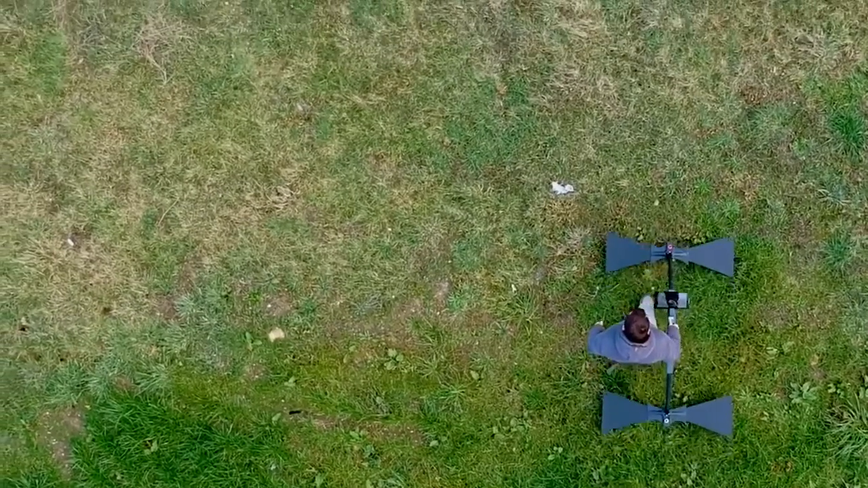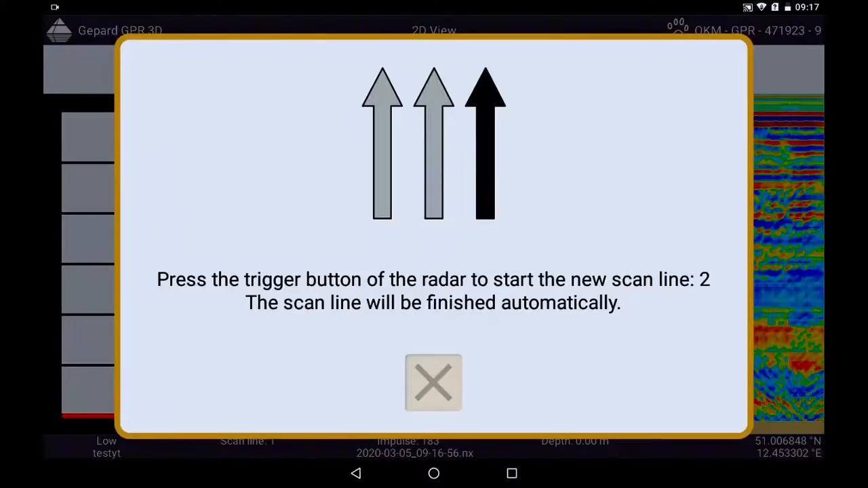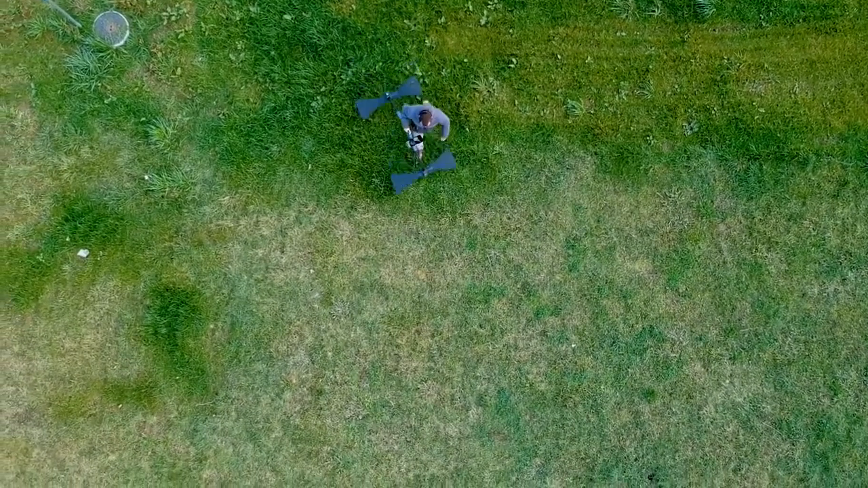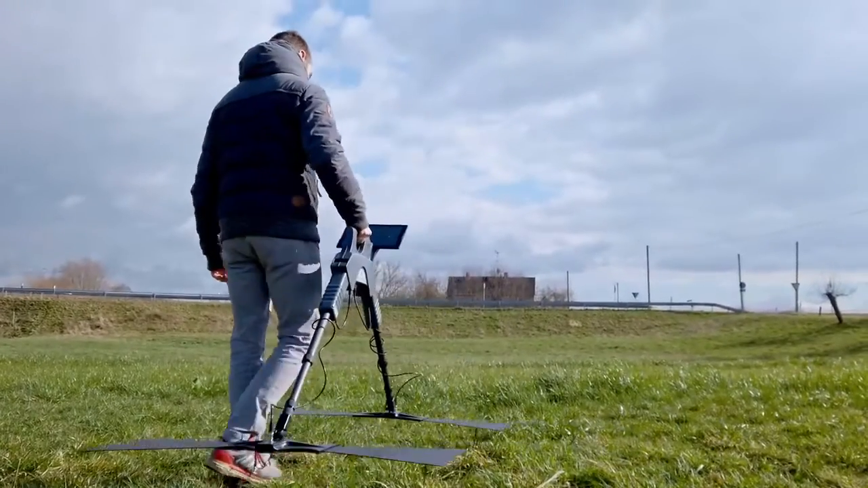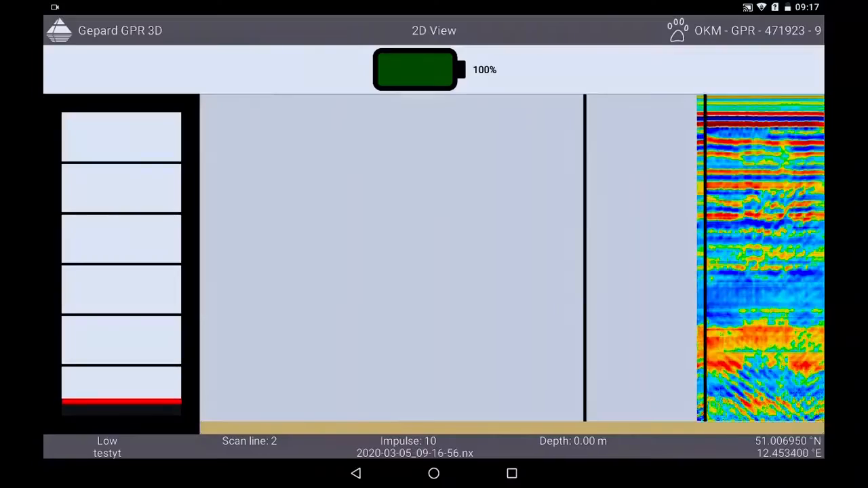When you have reached the end of the measuring field, you briefly press the trigger button on the GPR and walk back to the starting point without scanning. Now you take one step from the starting point to the left, press the trigger button again and start to walk the track at the same speed as before.